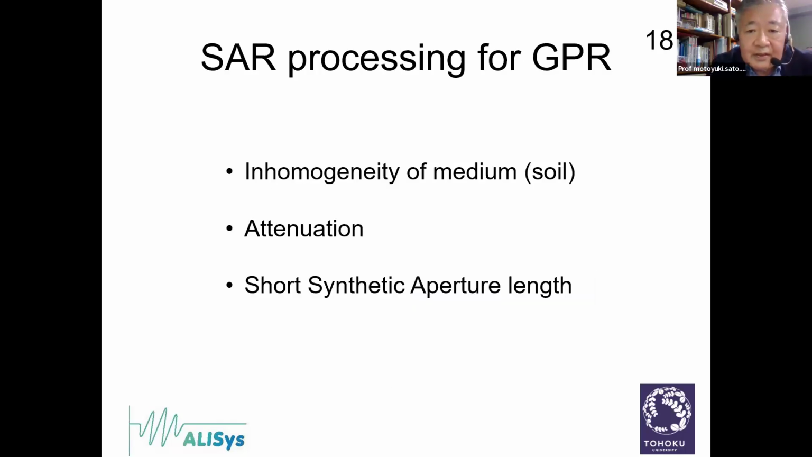So in summary, SAR processing for GPR suffers from inhomogeneity of the medium. The medium is the soil, and there is strong attenuation and a short synthetic aperture length.